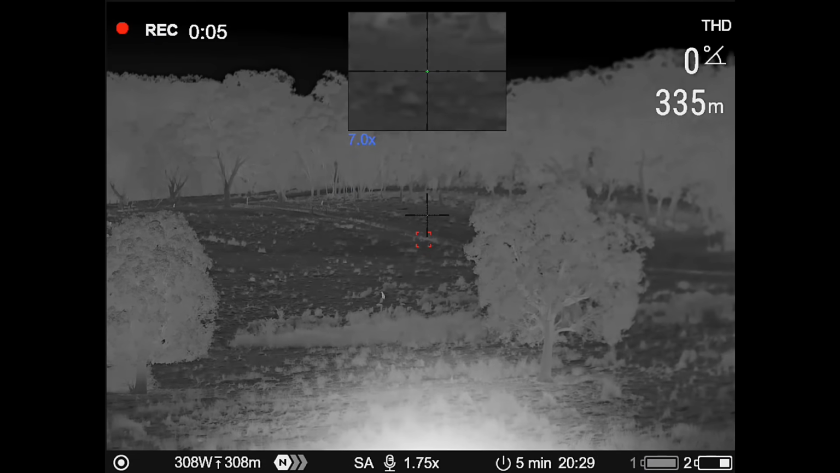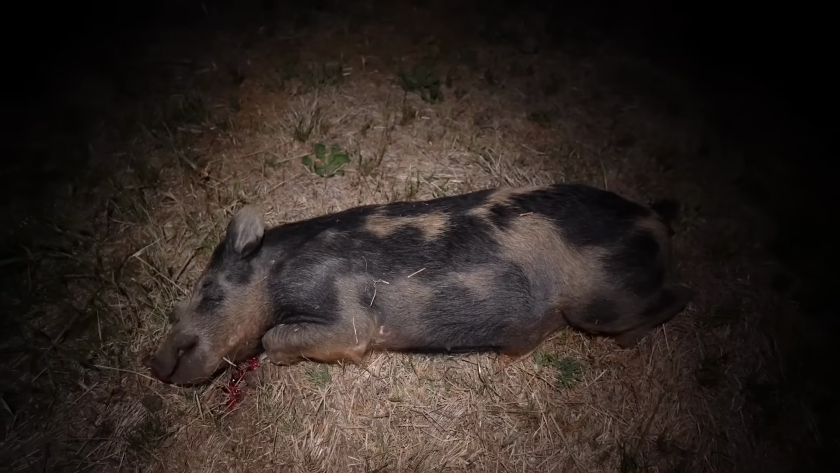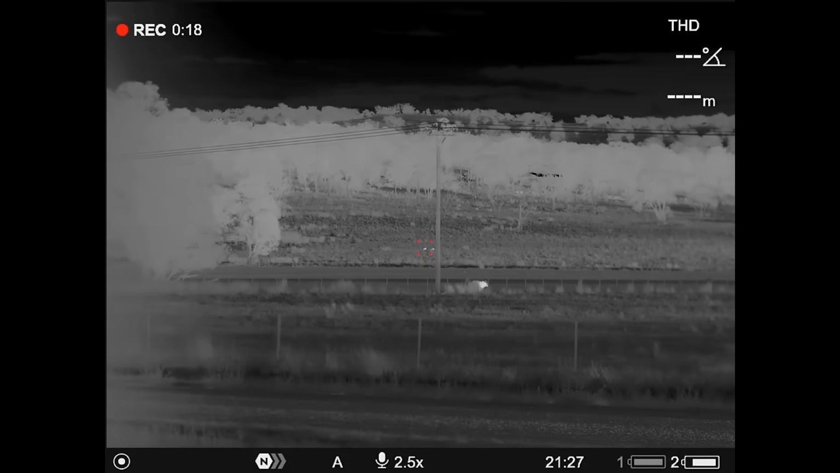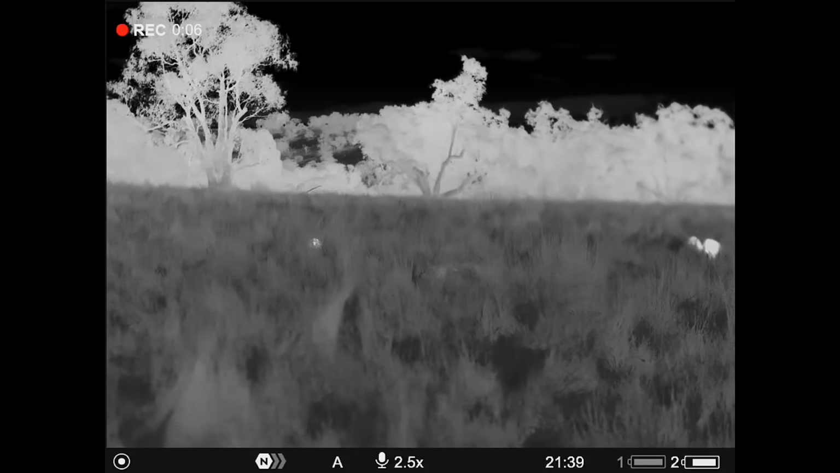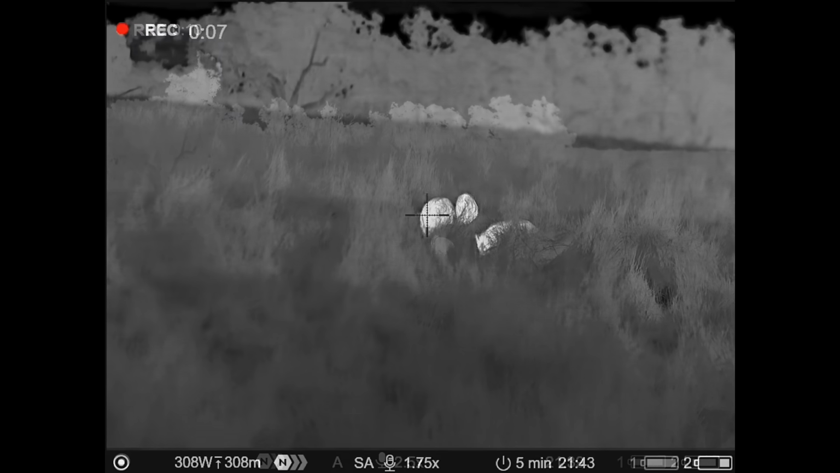.335 on the trot. I'll take that. You should see the hole in the other side of this thing's chest and neck. Those Fiocchi 150 SSTs, they certainly make a mess. 3 pigs on the hillside. 624. Those pigs there, the grass is a lot longer in here than I thought it was. Still see them right there.